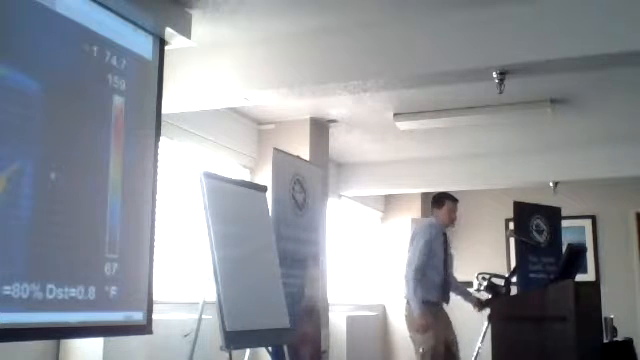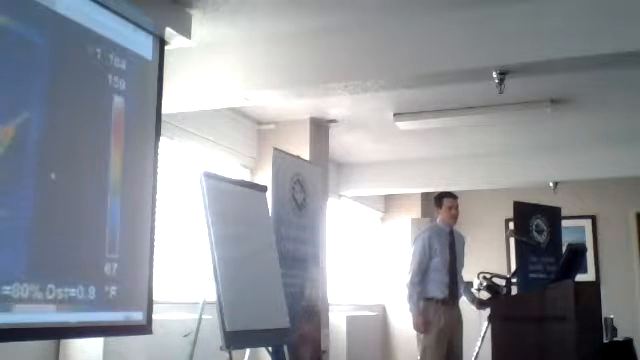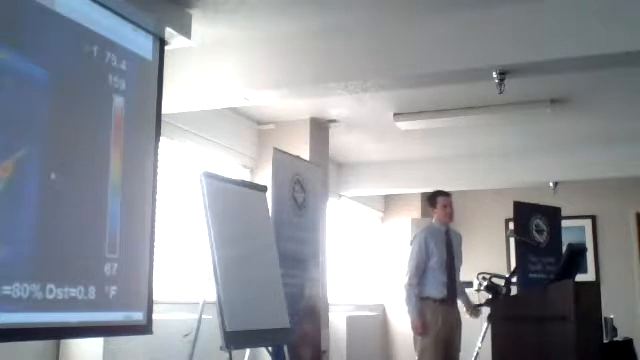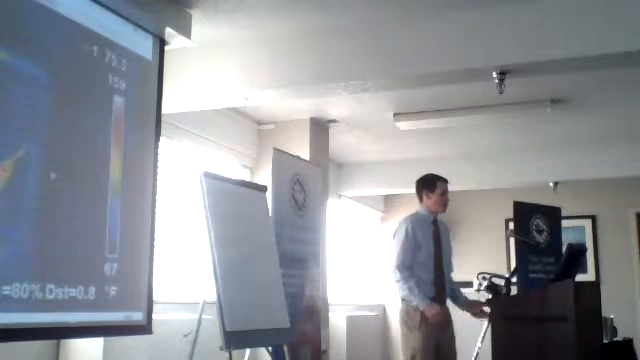So again, once I put the cursor on the vinyl marlin, I'm getting a temperature of 165 degrees. And once I position it just off of that, it's 75 degrees. So which one is correct?